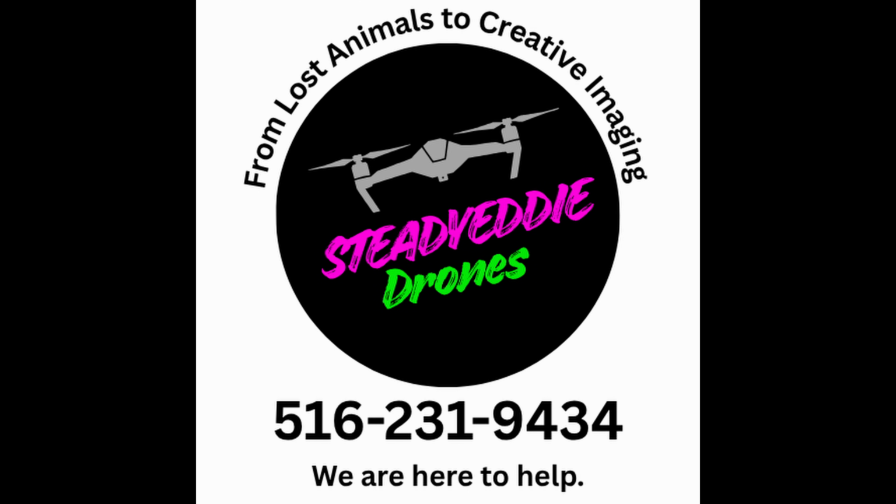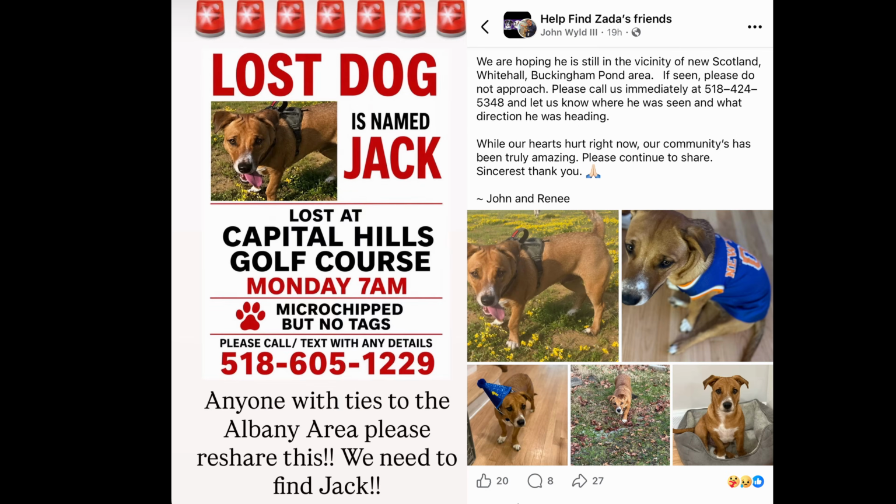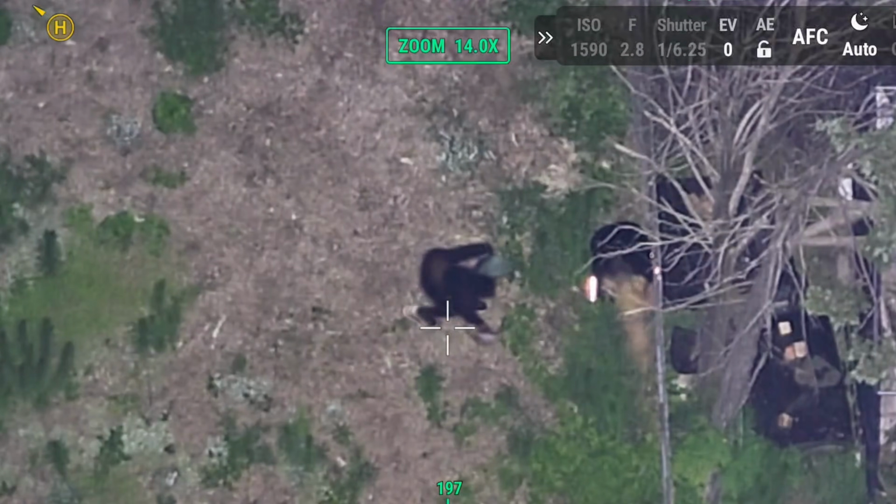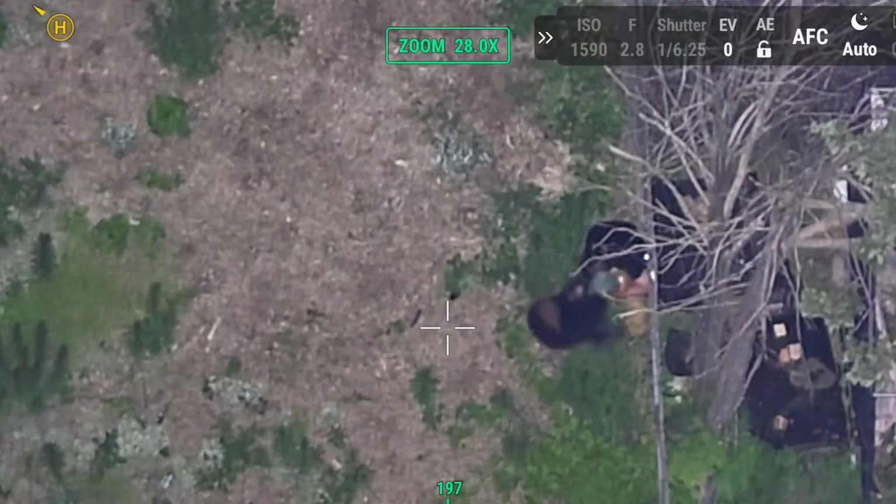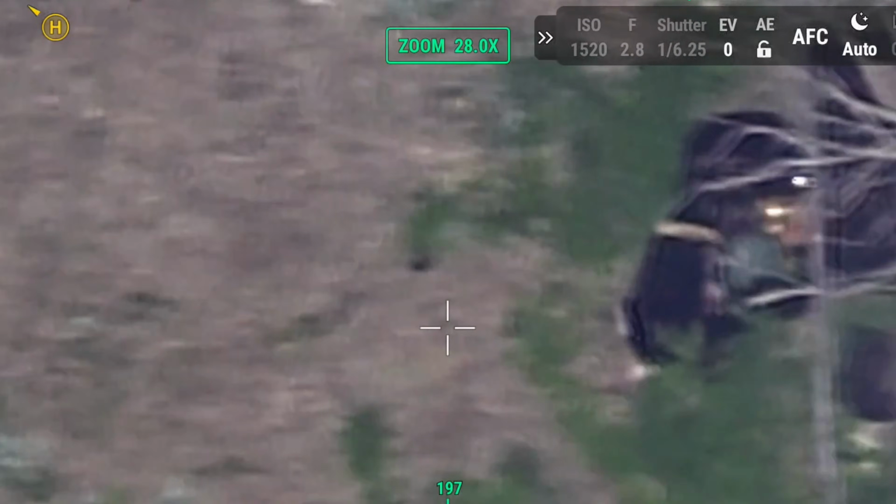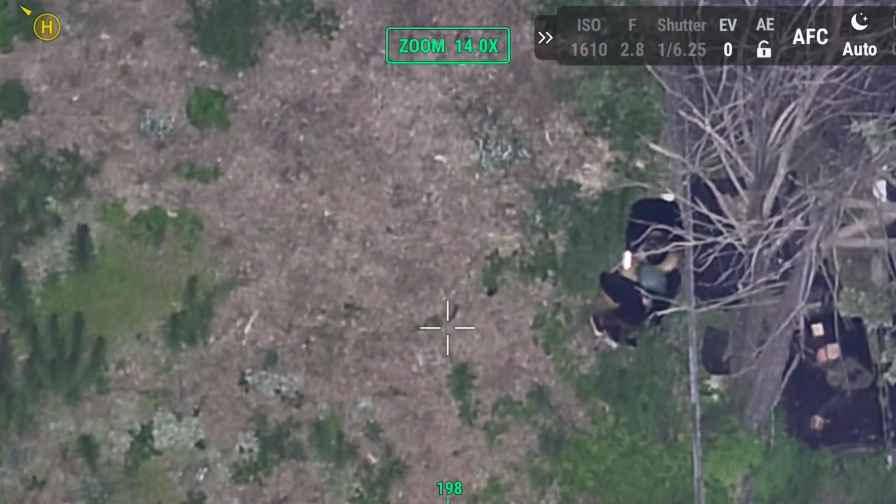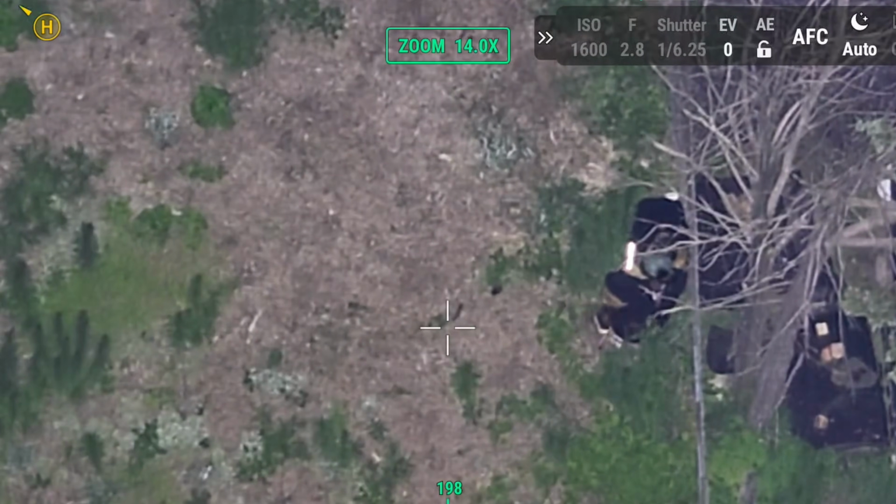Welcome back to another animal rescue. This time we're looking for Jack, who's been missing for 6 days in the Albany area. Happy to report that this story ends with a successful rescue. All right, we got the tail wag.